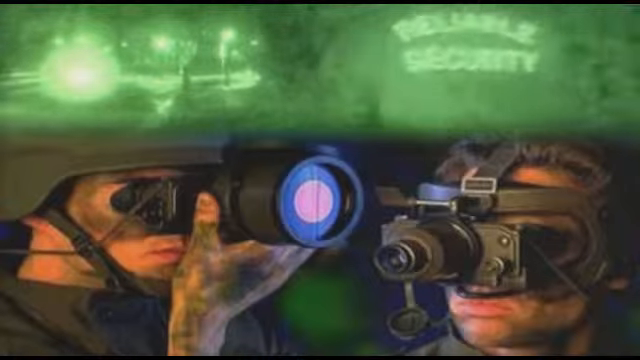Thermal imaging is not the same as using night vision goggles. No, night vision goggles amplify small amounts of visible light so that objects can be seen at night. They only work if at least some light, like moonlight or starlight, is present. Thermal imaging works by detecting the heat energy being radiated and needs no light at all.